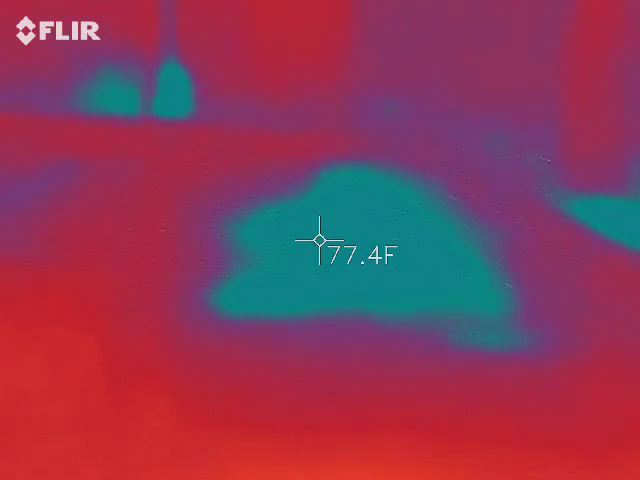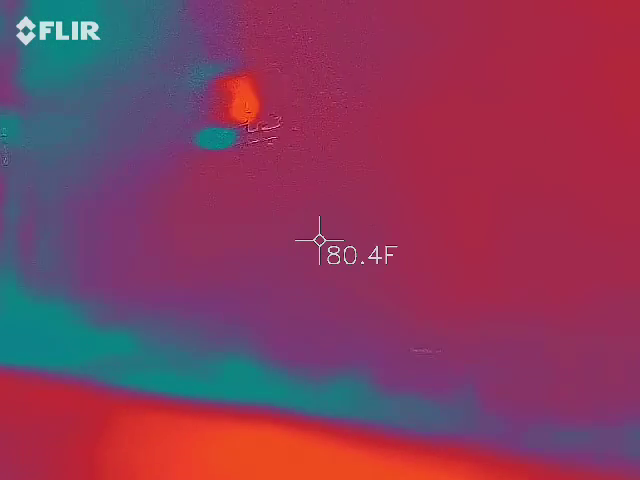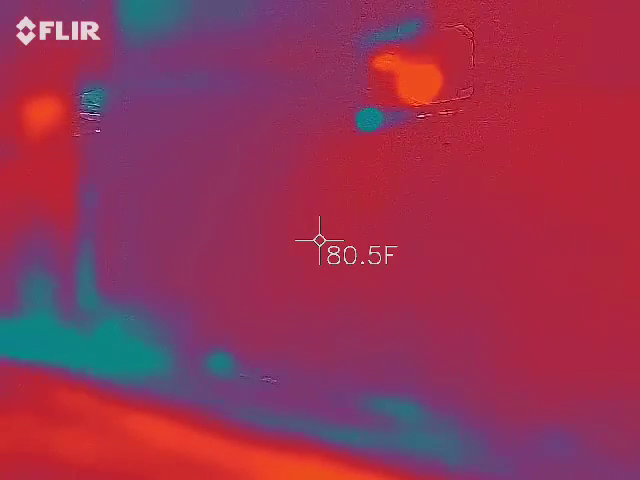Cold mud. Cold around there. Blue spot with white around it.